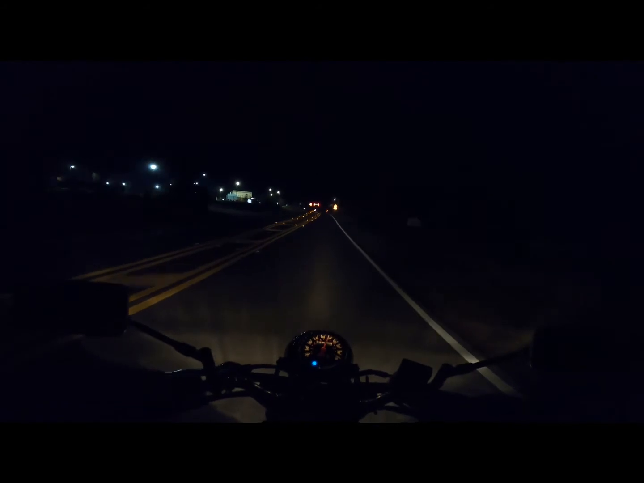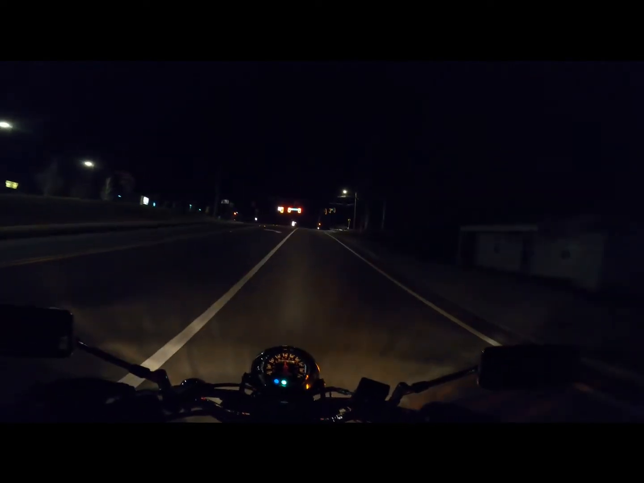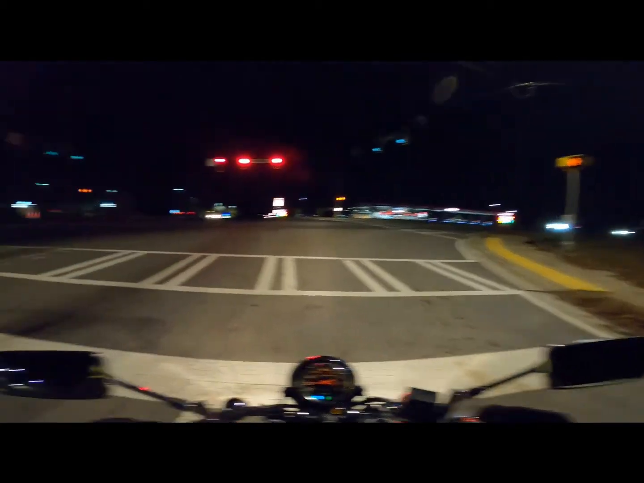And the braking is even better on this motorcycle compared to the old bike. The old bike, the brakes were not great. Once I moved on to this, I realized how crappy those brakes really were. They weren't the best, man. Them brakes were bad.